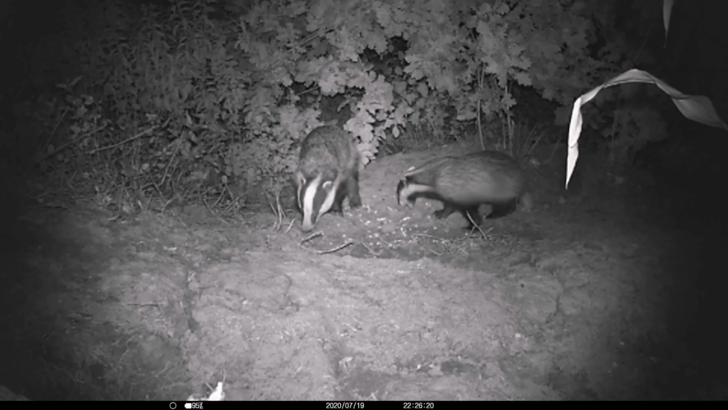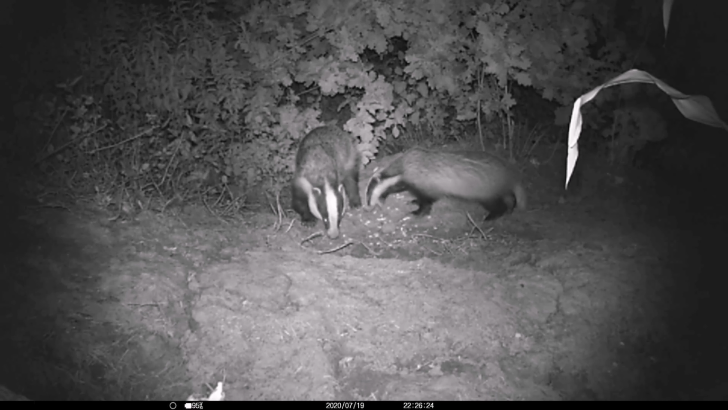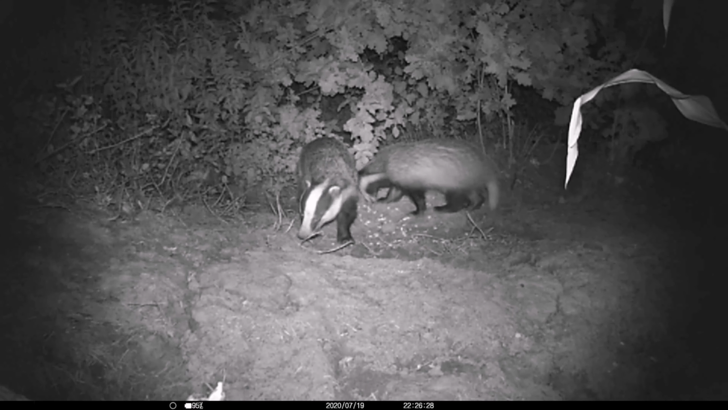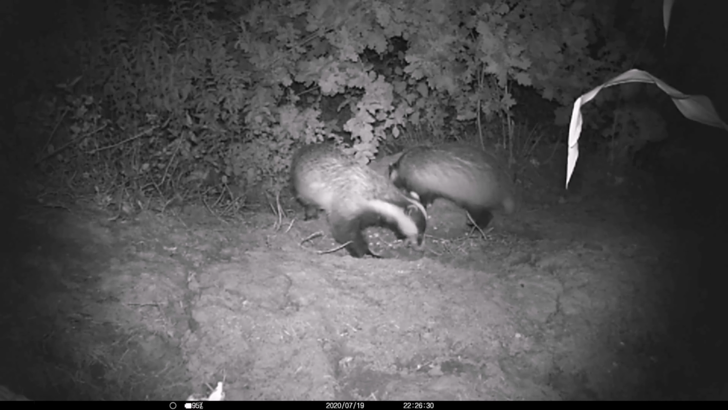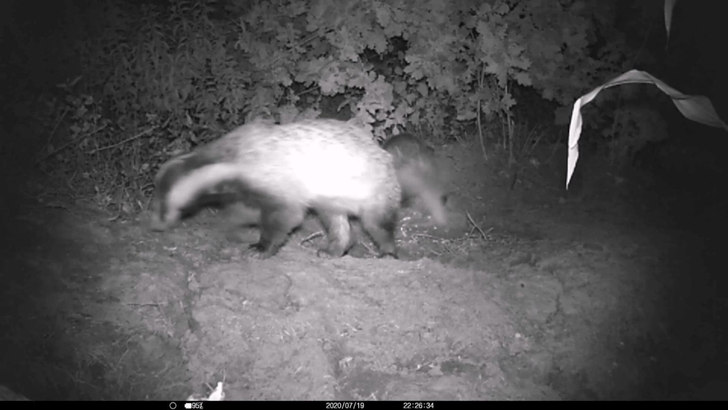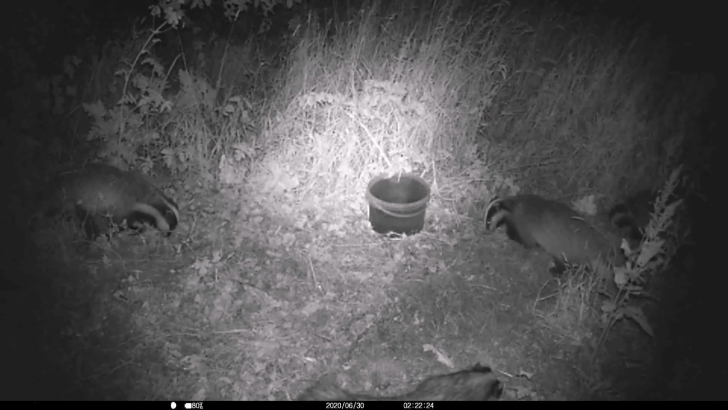Here he is again on the left with one of the two cubs. I'm assuming, or I have assumed all the way through the spring and summer, that he is the father of the two cubs. There's been no reason to doubt that. And here he is scent marking before he moves off.